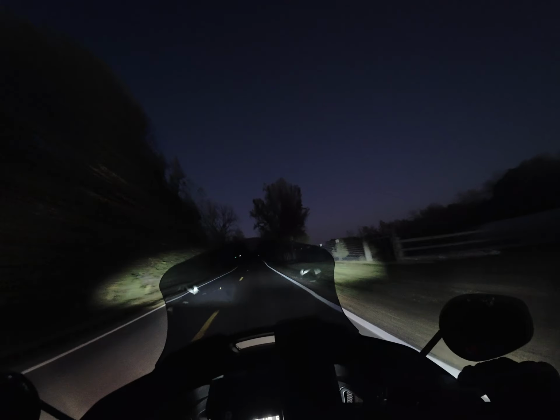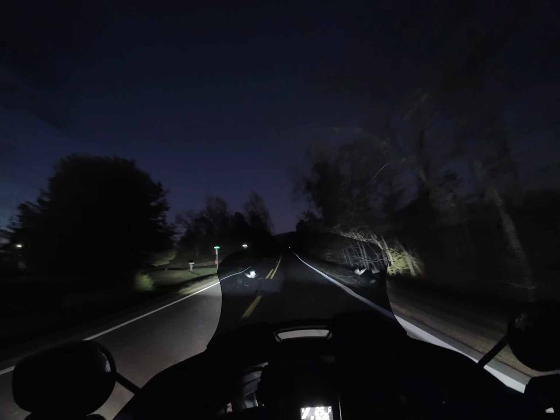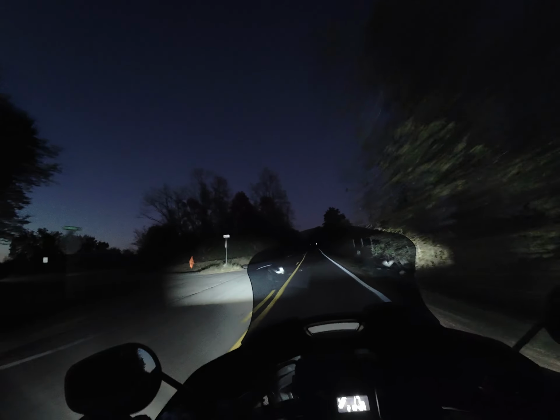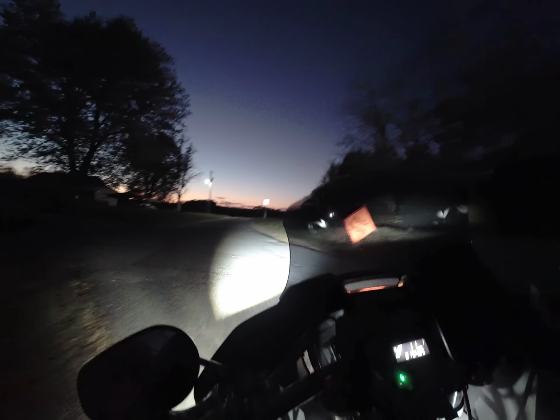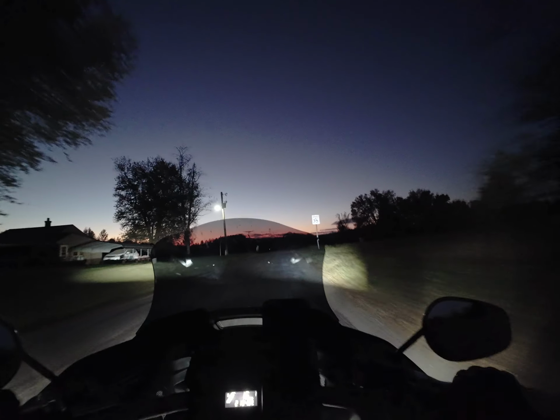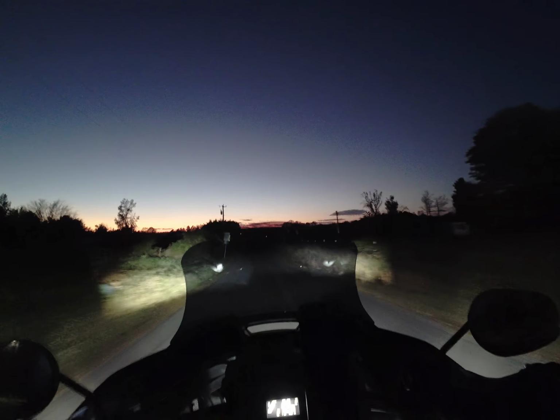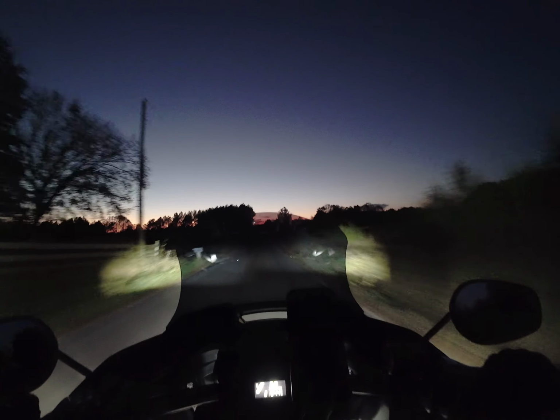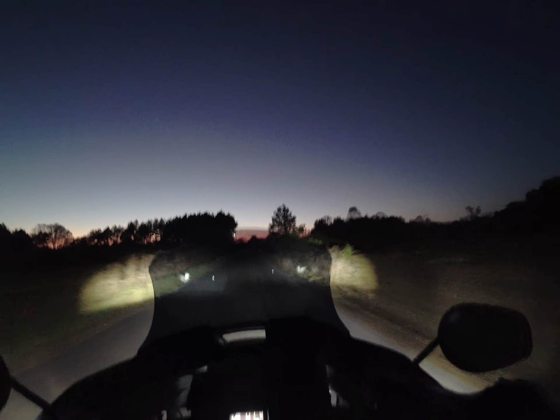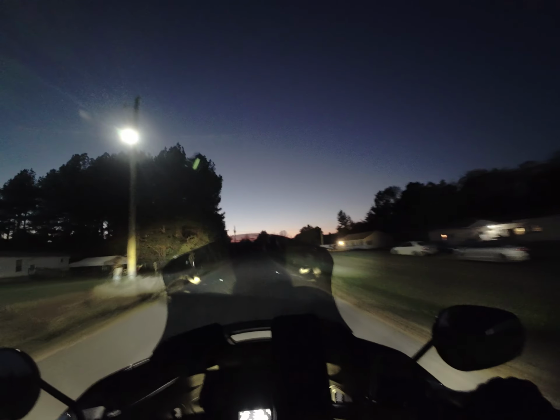I'm actually going to hit this side road right here, and then I think we'll get a pretty good chance at testing out these lights a little bit more. Right now I've still got the 6.5K beam LEDs on. This is what they look like with both on.